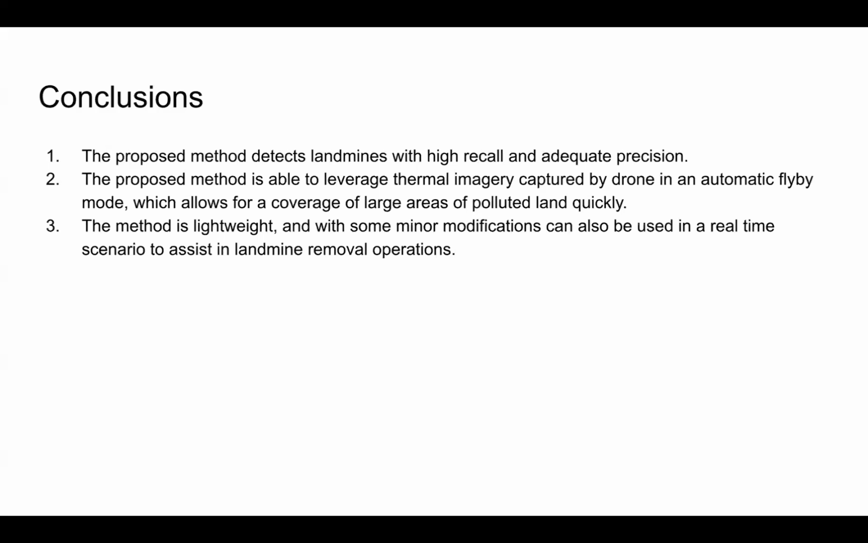The proposed method detects landmines with high recall and adequate precision. The proposed method is able to leverage thermal imagery captured by drone in automatic flyby mode, which allows for coverage of large areas of polluted land quickly, and the method is lightweight and with some minor modifications can be used in real-time scenario to assist in landmine detections.